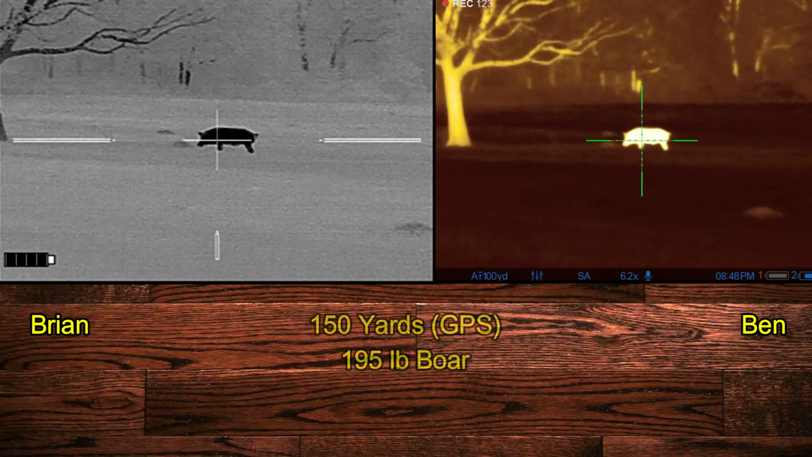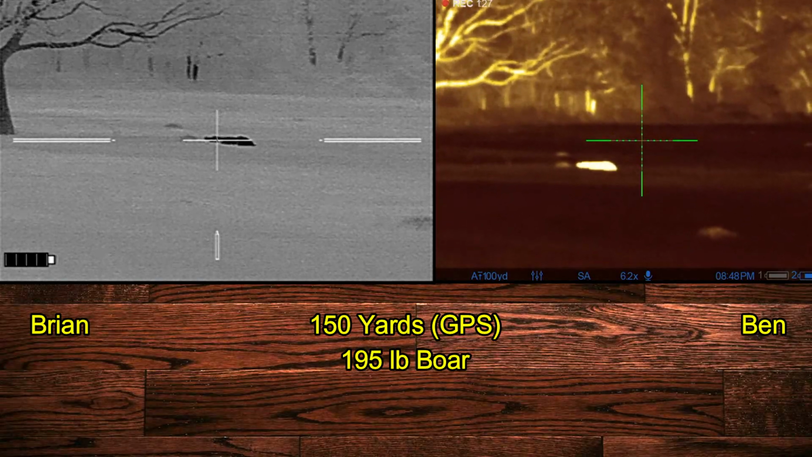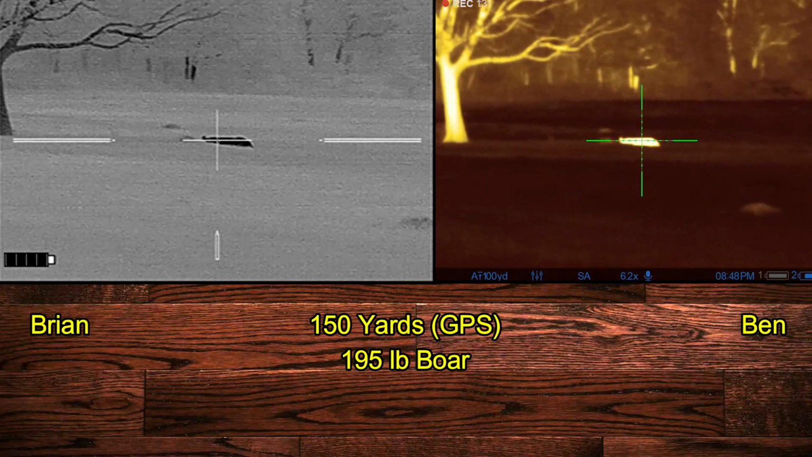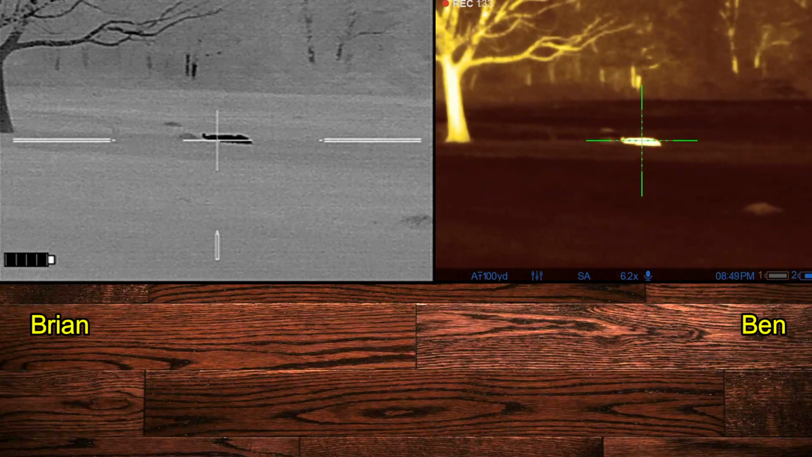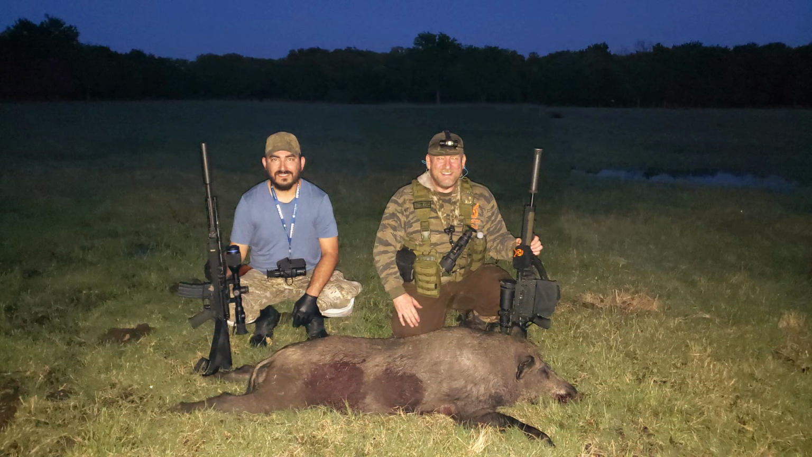3, 2, 1. Two shots and two hits, and the boar goes right down. As noted, a 195-pound boar.